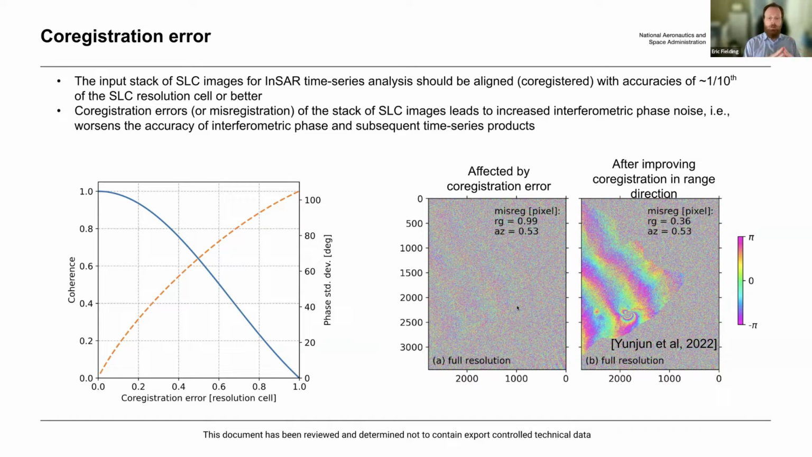If you just use the orbits, the two images are not aligned completely accurately, and it ends up with a very low coherence interferogram. But after doing a matching to adjust this co-registration, then the interferogram is much clearer.